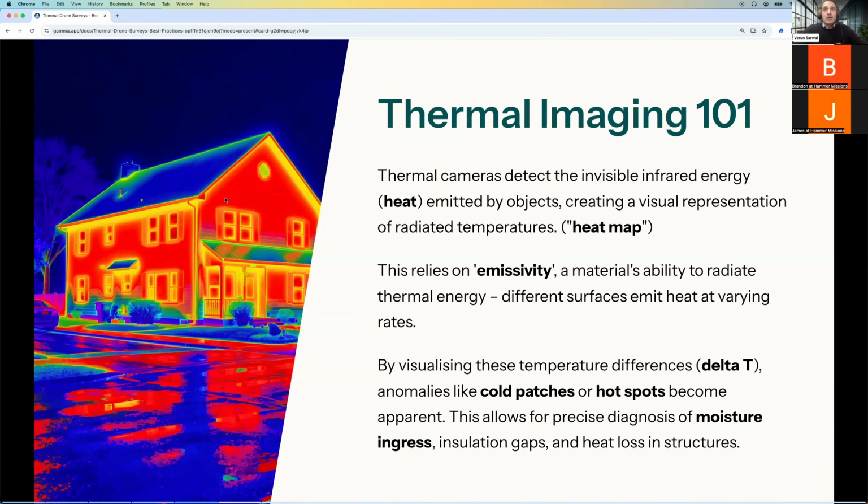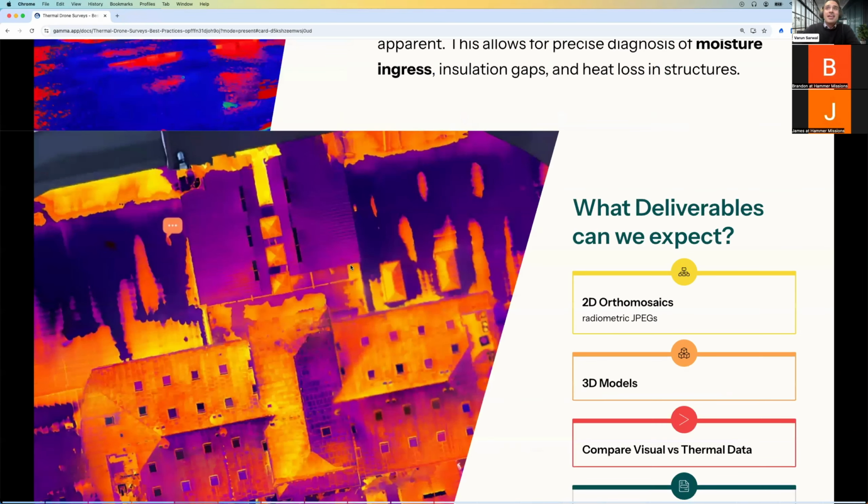This relies on emissivity, which is essentially a property that materials have to radiate thermal energy. Because different surfaces and materials emit at different rates, we can create this heat map so that we can tell what areas are colder than other areas and what areas are hotter. That can then be used for investigations around moisture-related issues or heat loss related issues. So that's thermal 101.